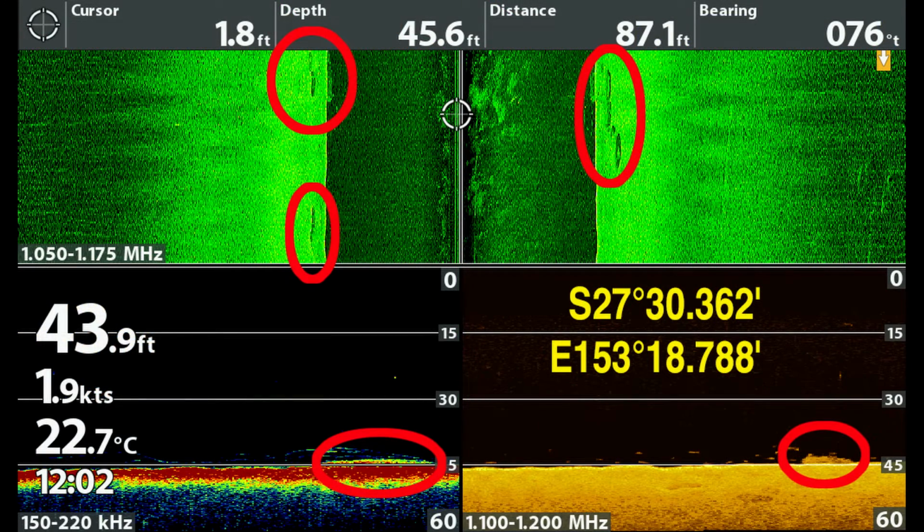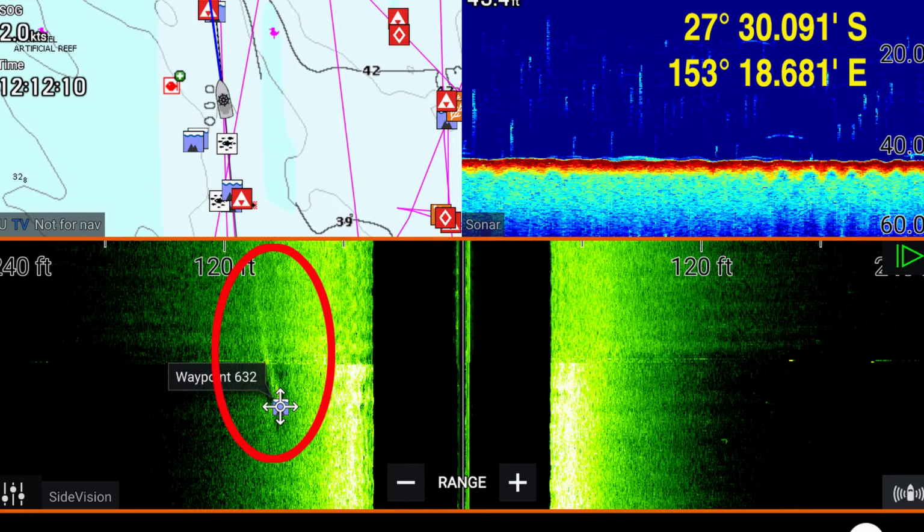Anyway, I hope you enjoy seeing what's down there and do a bit of sounding around yourself and see what you can find. I'm sure a lot of you do that anyway.